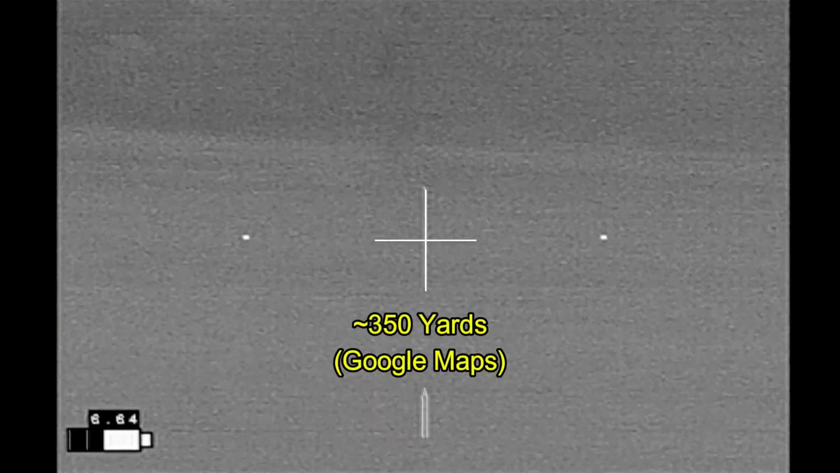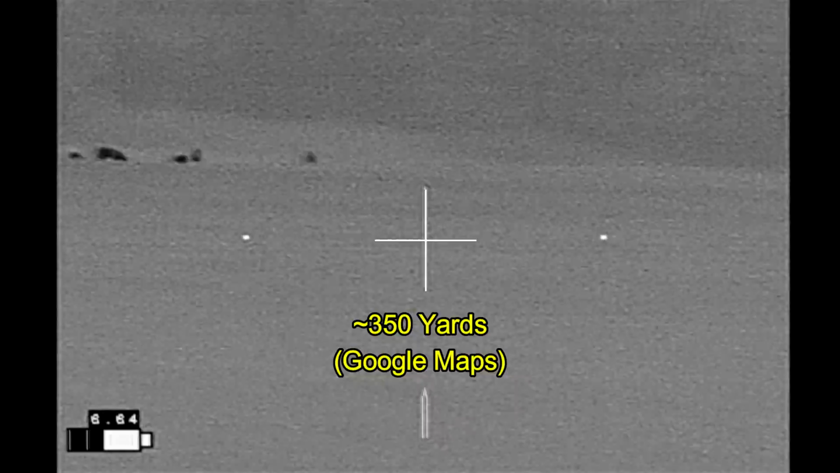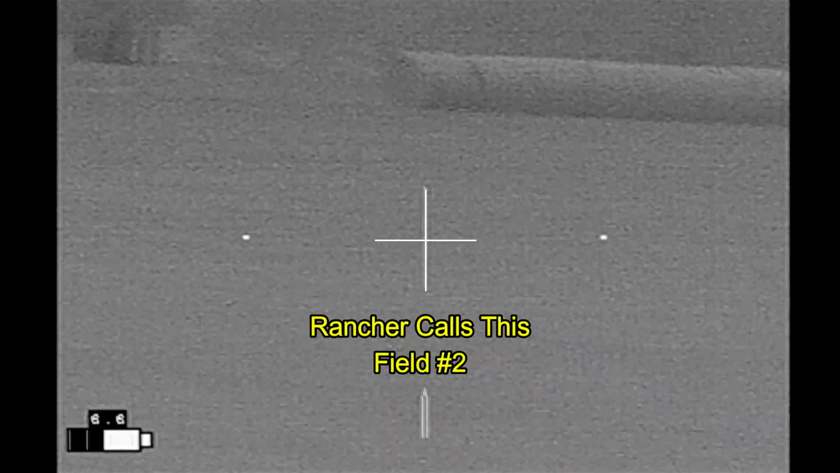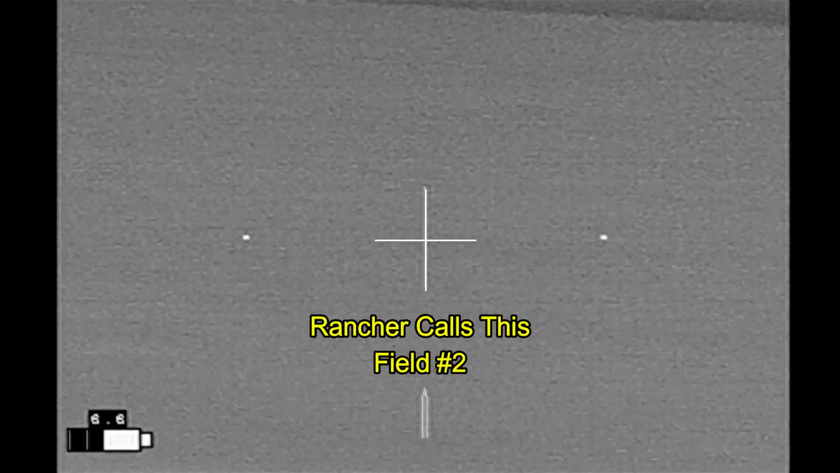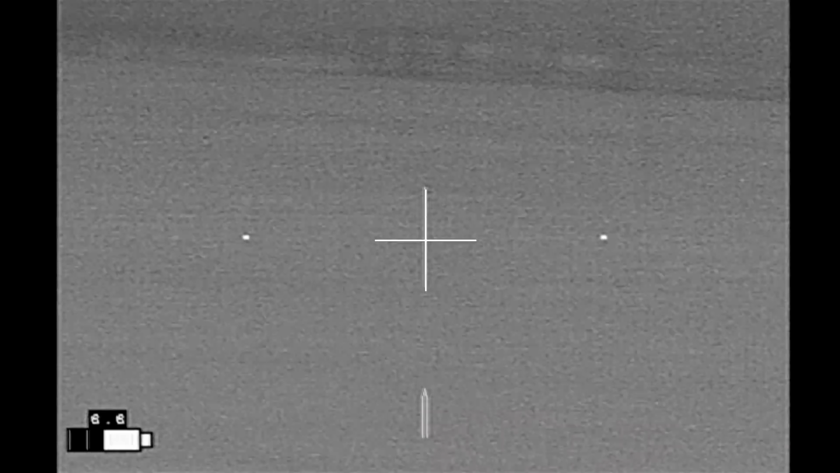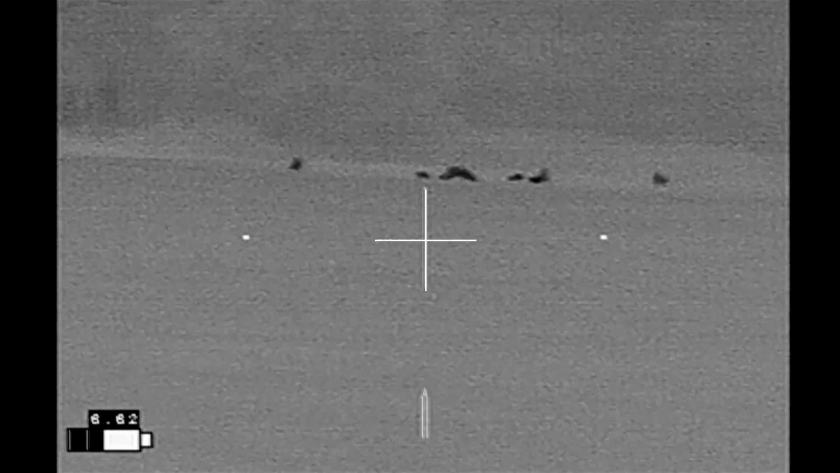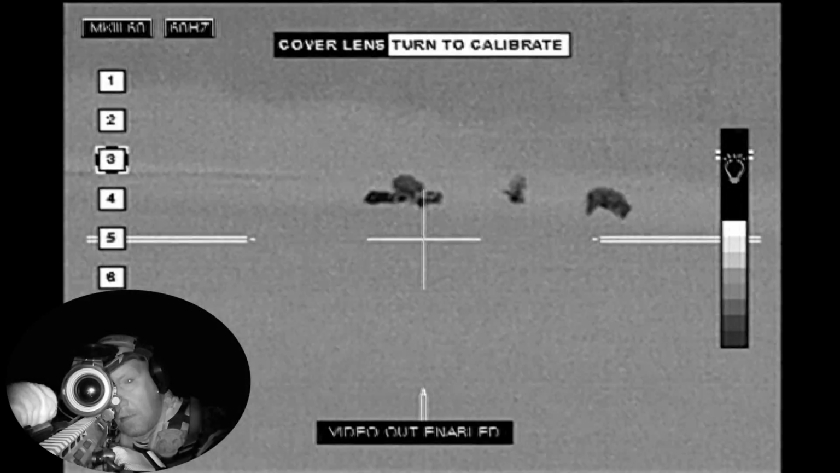where I've got a sounder of hogs. This is a cut hay field, which is really nice. I can see everything. This is the field that the rancher calls field number 2. I'd originally called it field number 1, but he numbers the fields a little bit differently than I had, so this is correctly field number 2.